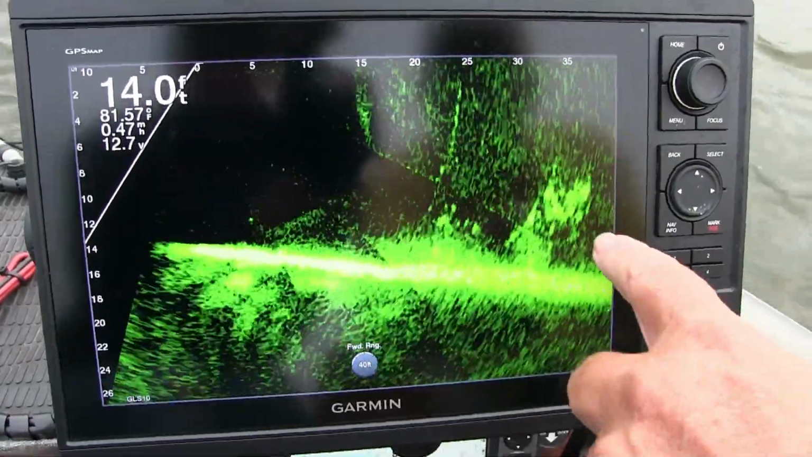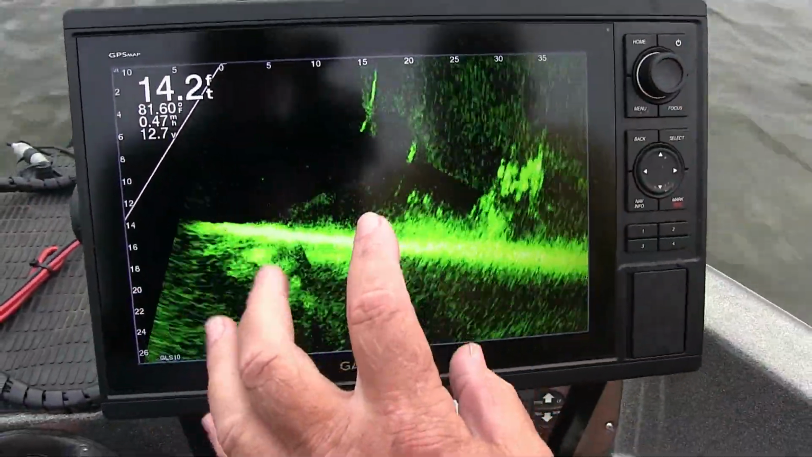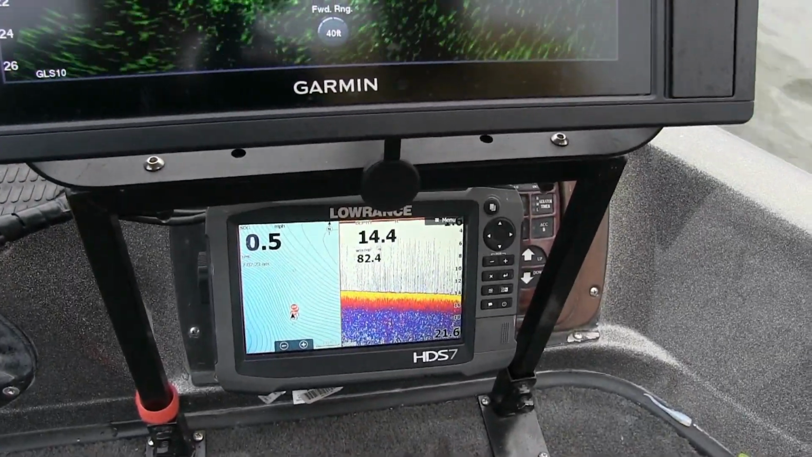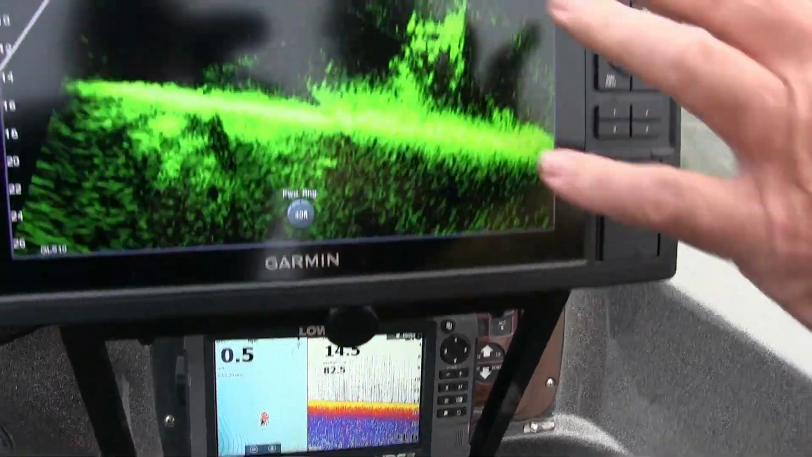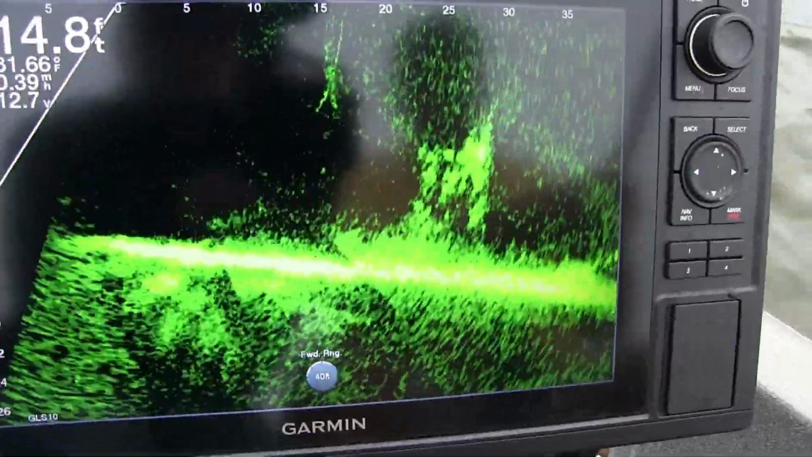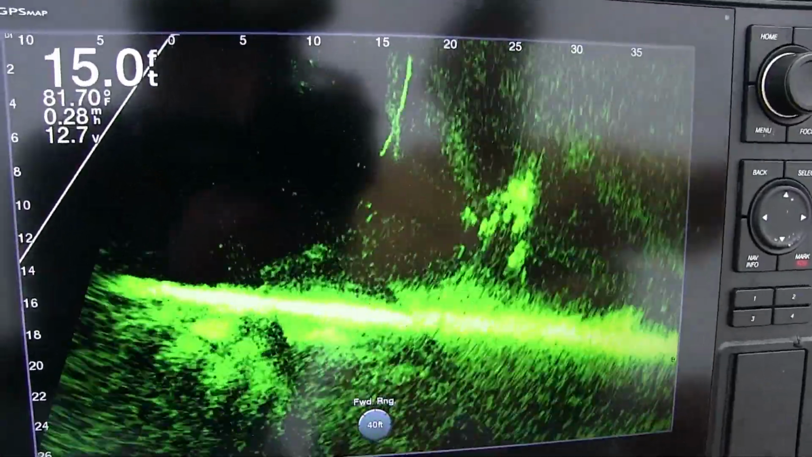All right, here comes my brush at 35 feet. That's my whole Livescope. Down here is my GPS. That's all I need for a GPS. This has a built-in GPS, but that's not what I bought it for. I wanted that big screen. All right, 25 foot, I'm showing fish out there.